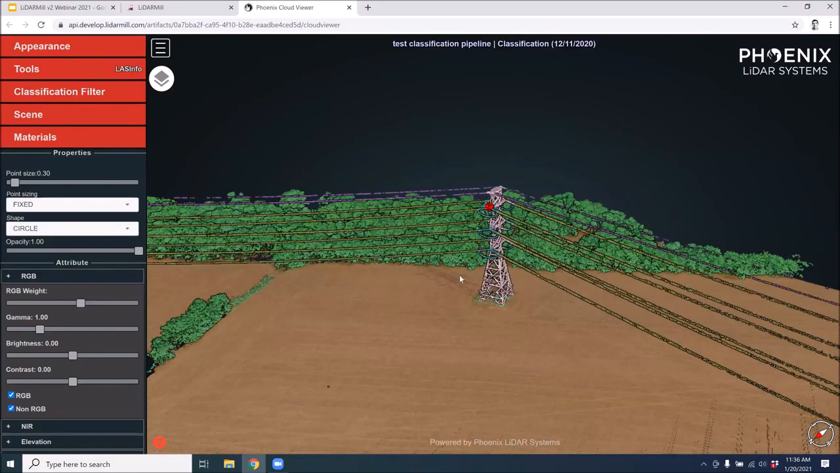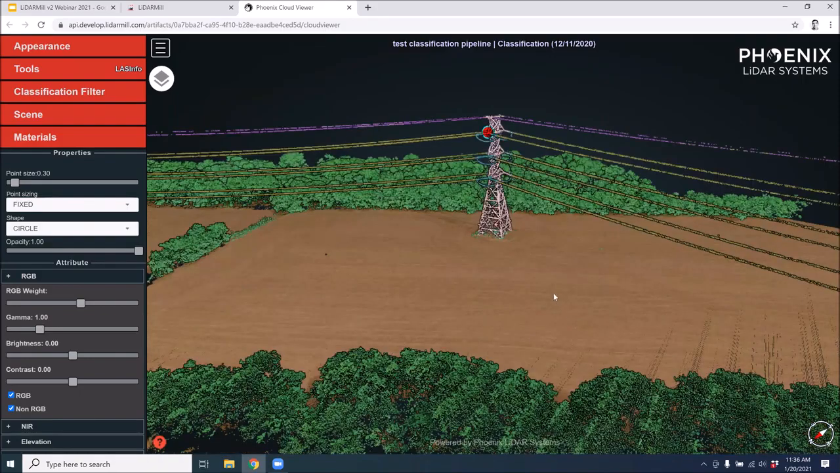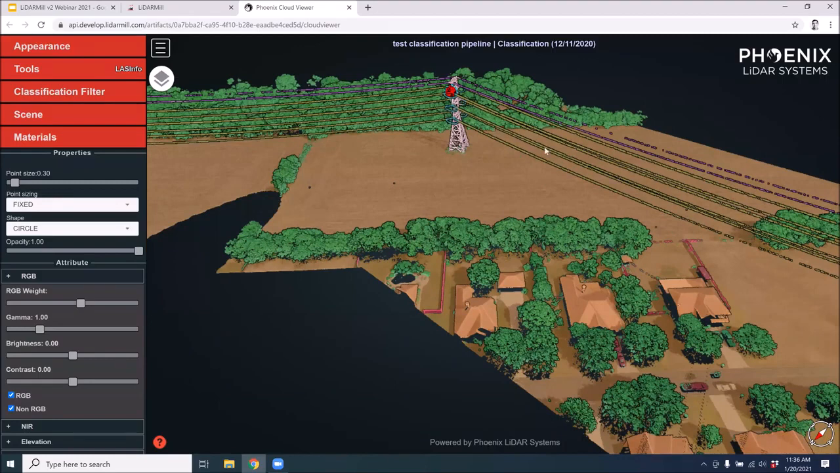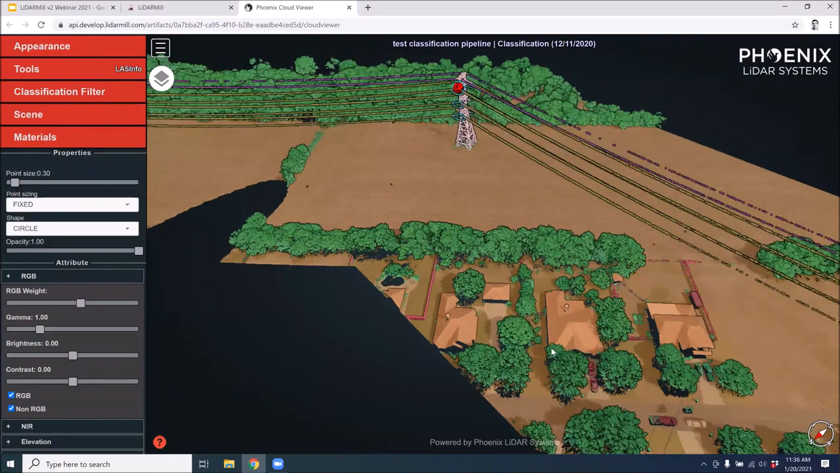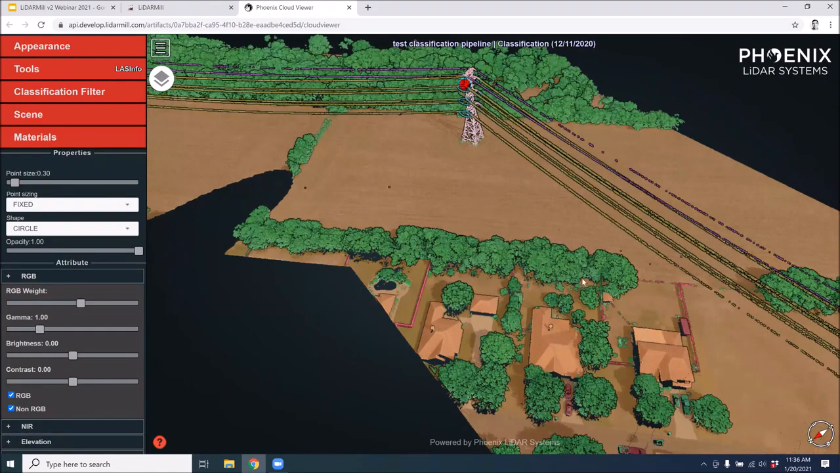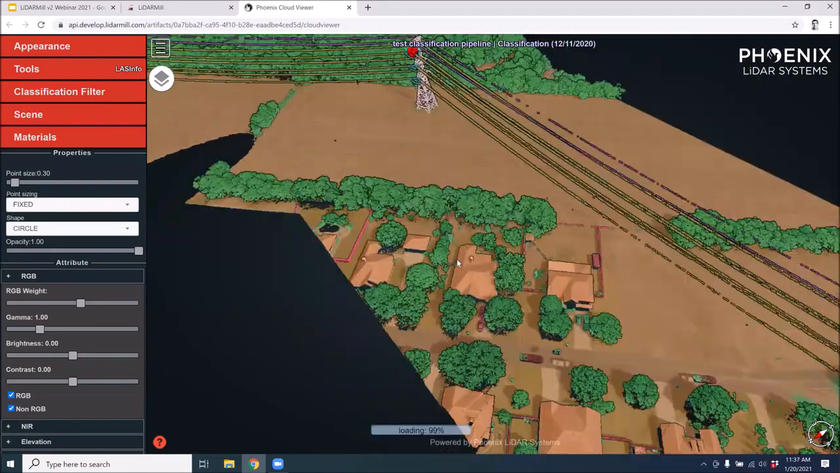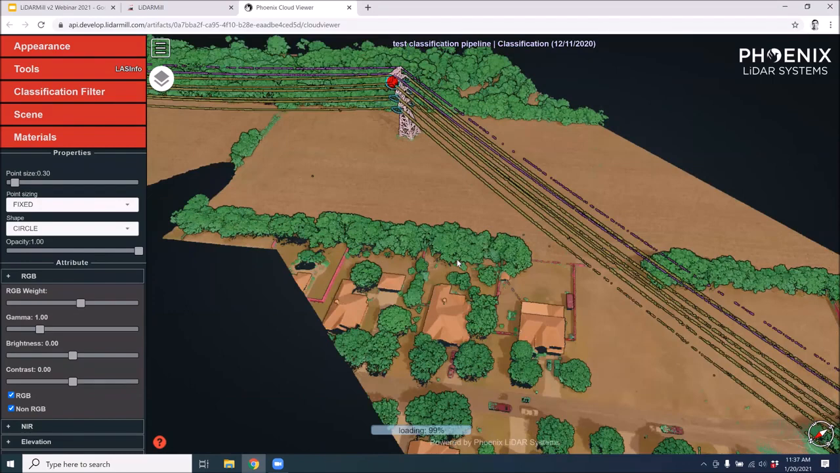It's not just the utility infrastructure that's being classified, because we realize that there's a lot more that goes into analysis than just simply having these lines or these wires and towers identified. We also are classifying buildings, differentiating from vegetation, finding fences, and finding vehicles. So the most common above ground types of data are really what we're trying to identify here. So this is something that we're super excited about and also actively developing.